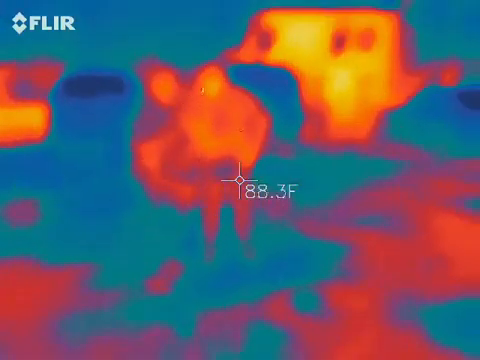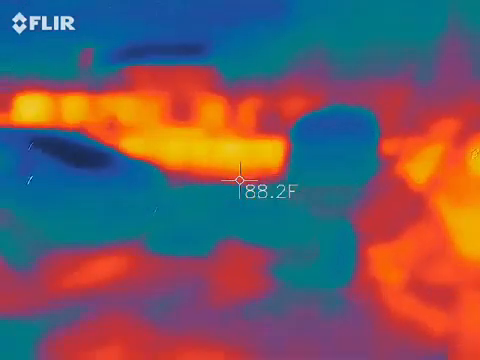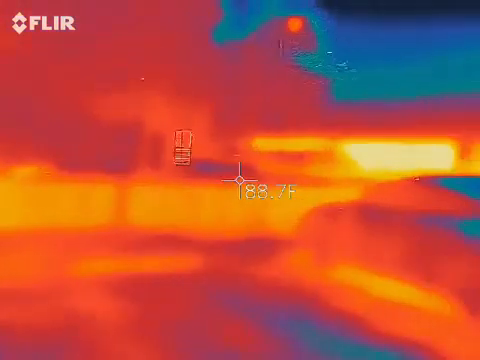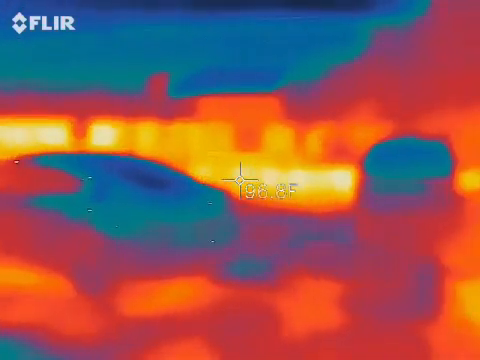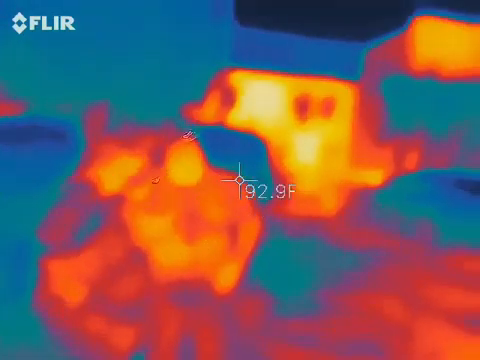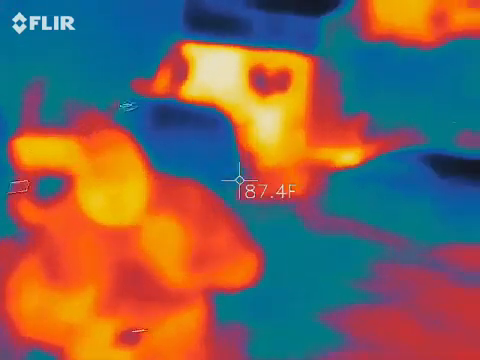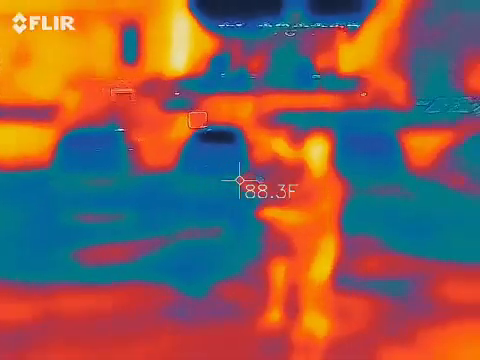How many people live here? Okay. How many people lived in the house?